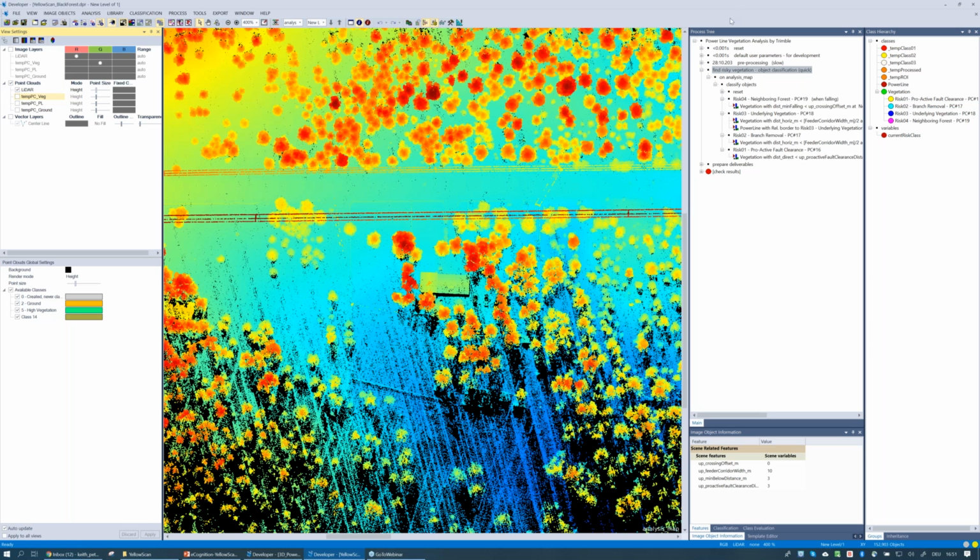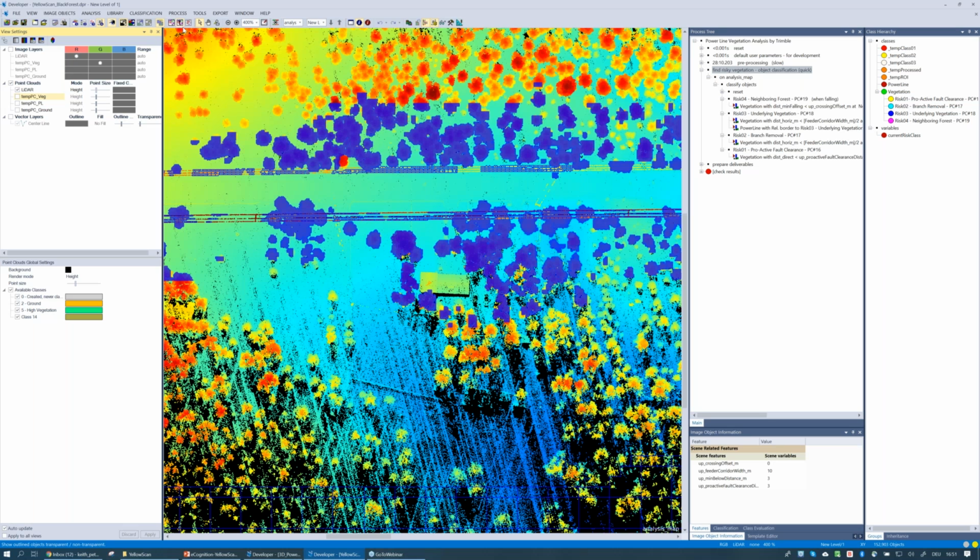So if there's no more, we'll jump back in now to actually running this risky vegetation detection. We've done the pre-processing, and as you can see here, if anybody's familiar, we've actually generated image objects now. Remember, we were using limits of this corridor, so we can see that the image objects are also restricted to being within this corridor.